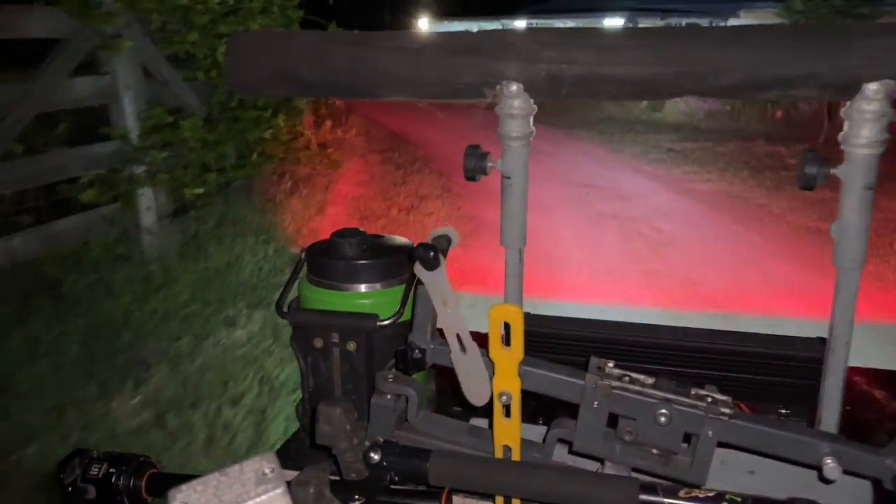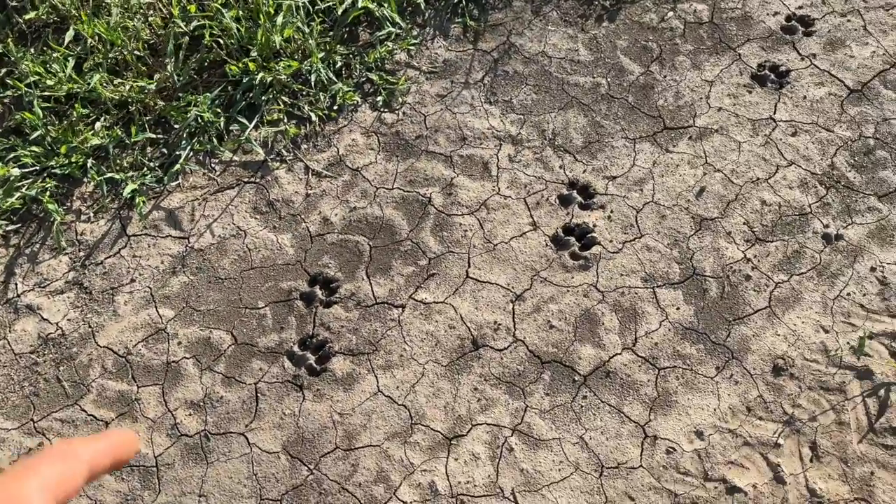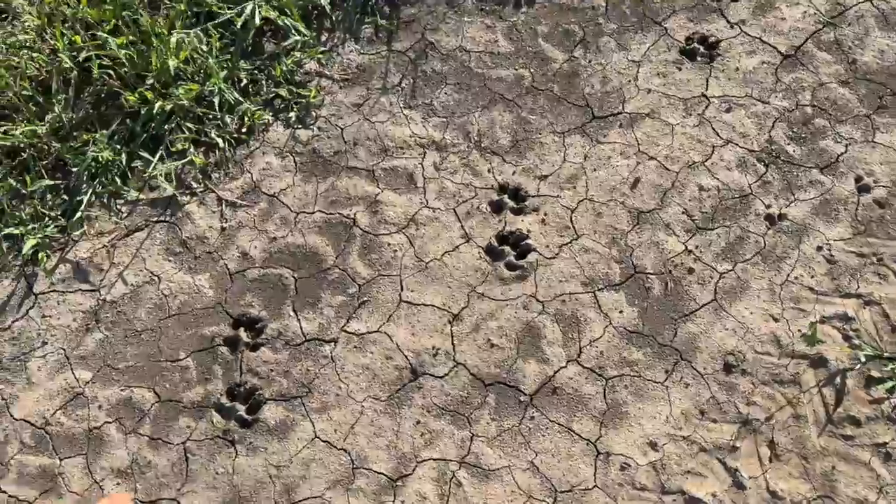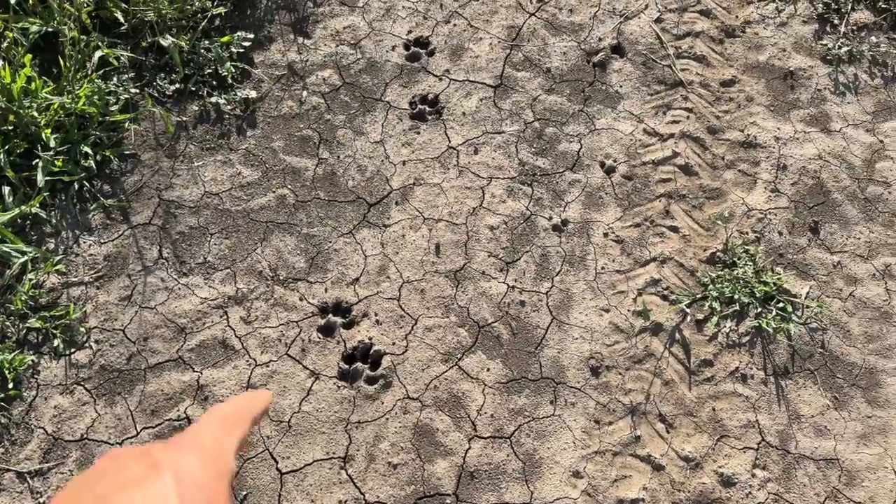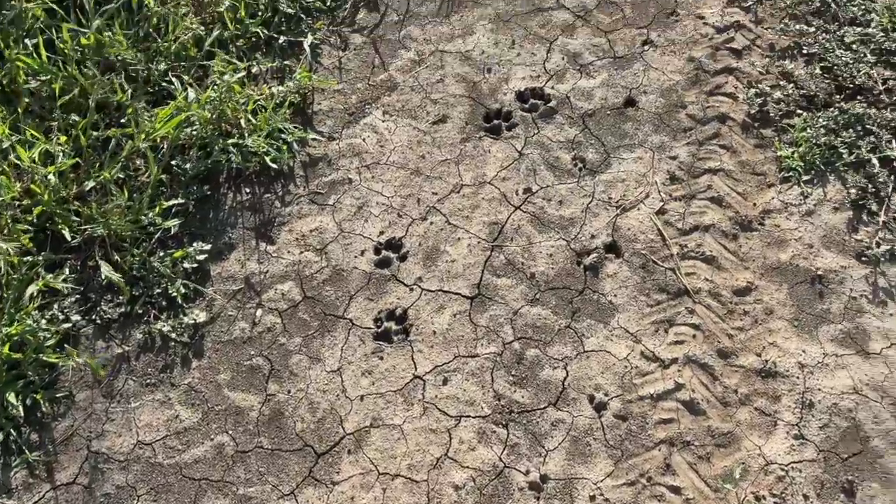Well, home sweet home. Into midnight. Well, look at this. Just coming along here, there's some big dog tracks in the wet since rain 2 nights ago.